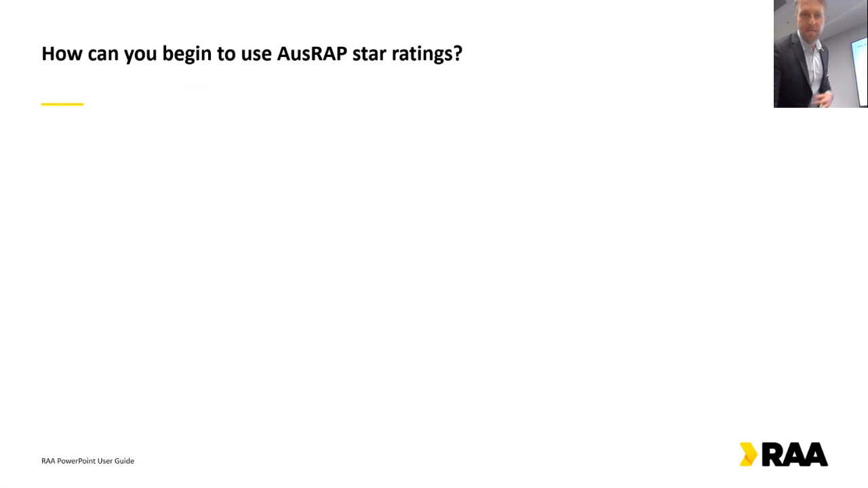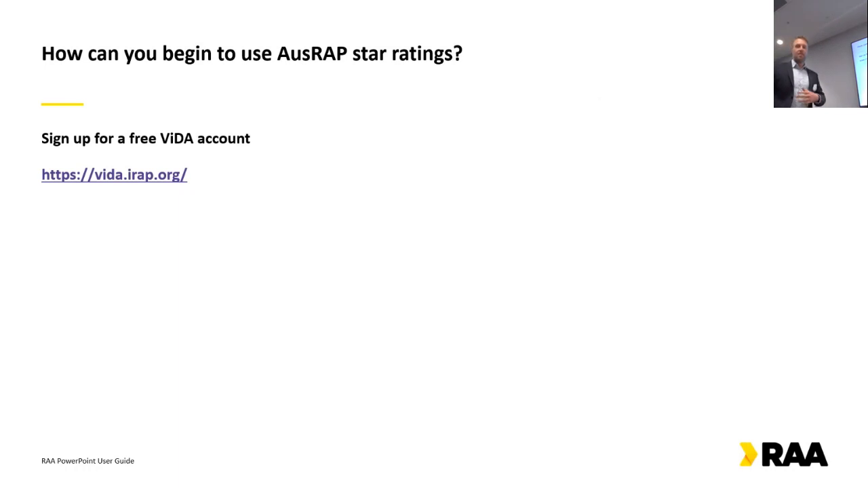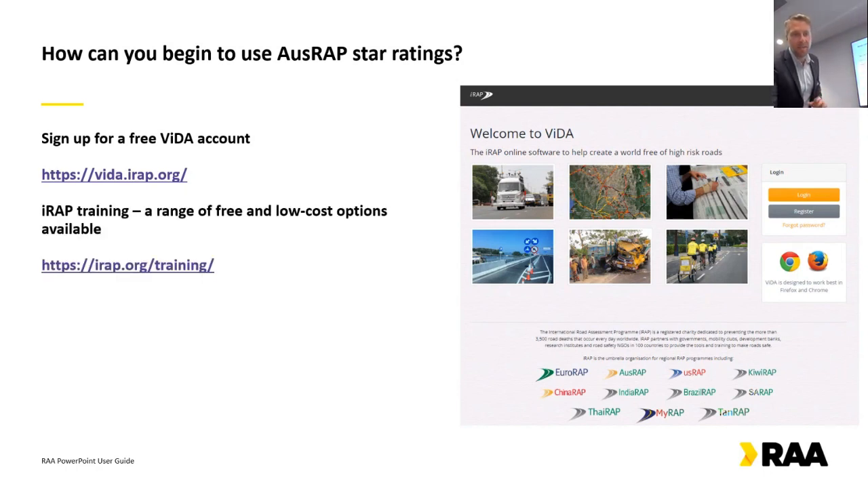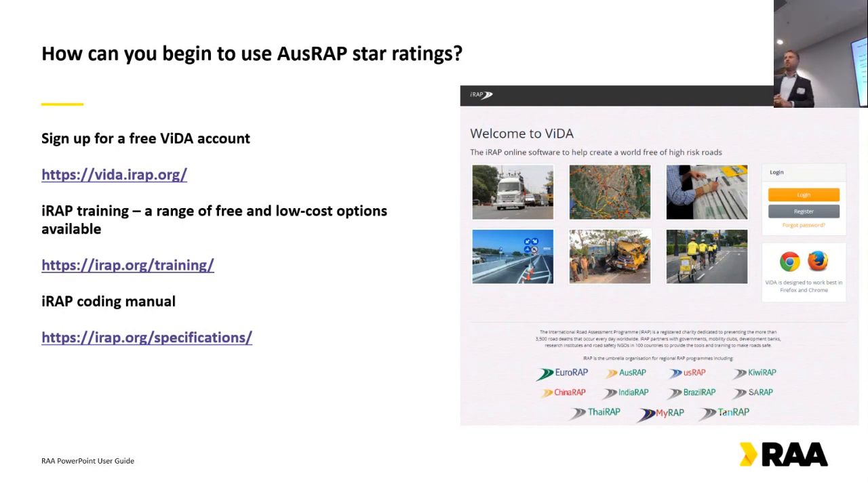So how can you begin to use AusRAP star ratings in your own projects? Firstly, you can sign up for a free VIDA account through the iRAP website. I've put the link here. That will allow you to get onto the iRAP demonstrator tool, which is a web-based tool to explore the impact of different features of the AusRAP star ratings and how that impacts the rating of a cross section. There's a huge range of iRAP training available through their website.